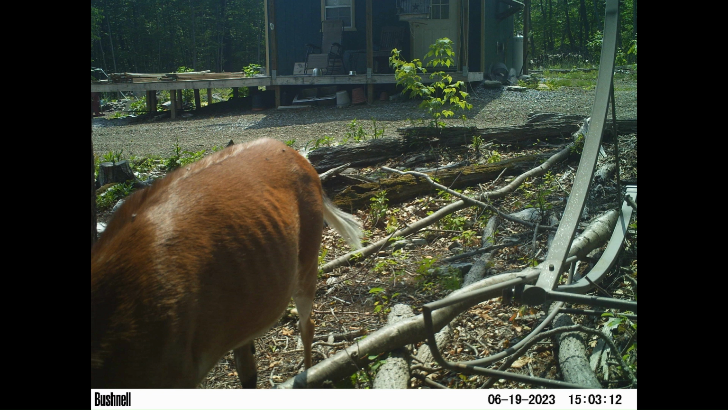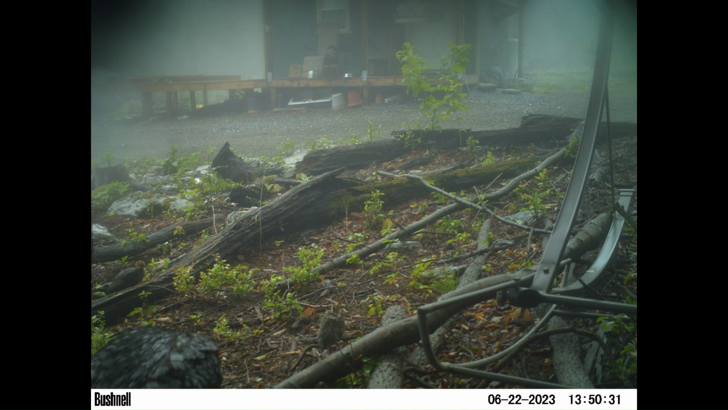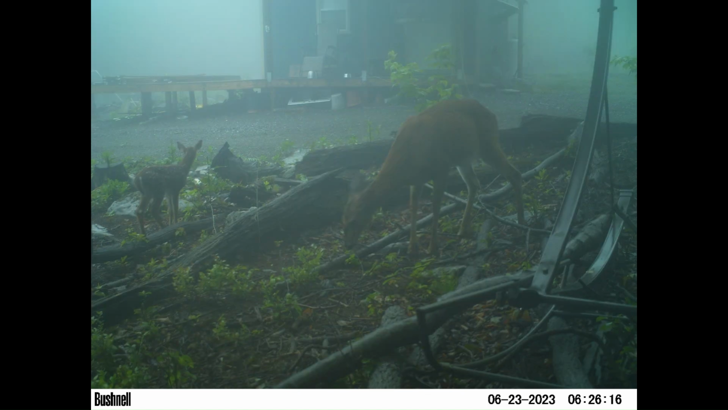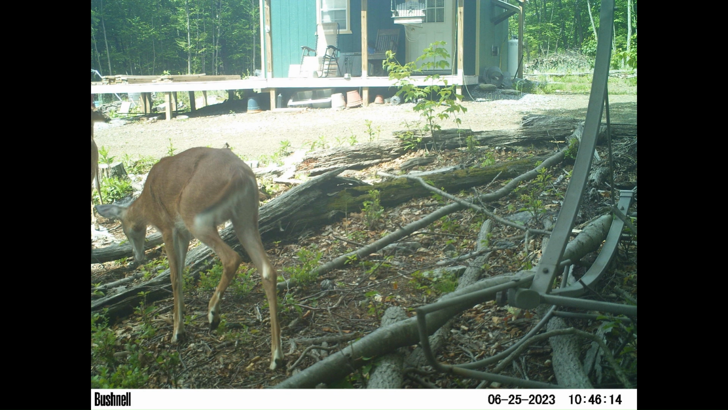And I did shoot a little video of what my buckwheat has done. Some turkey poults in here with mama and a doe and a fawn. That I may end up attaching my buckwheat update video to the end of this, depending on how long this actually is.